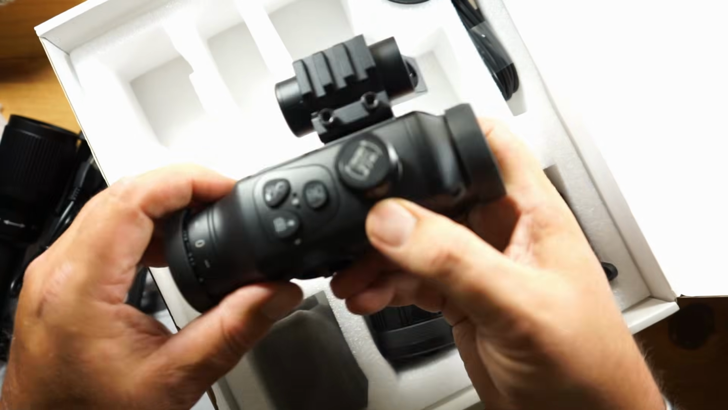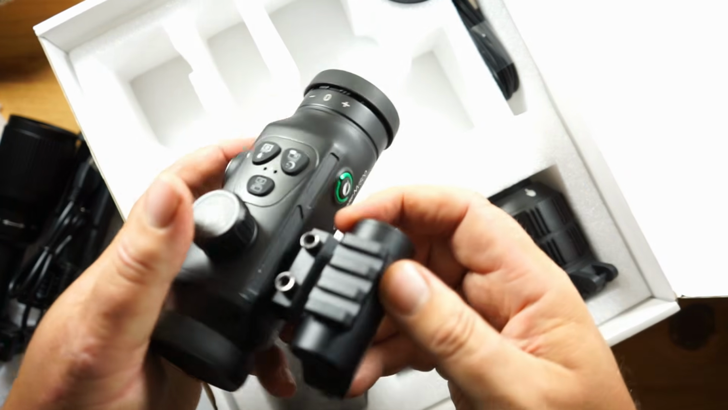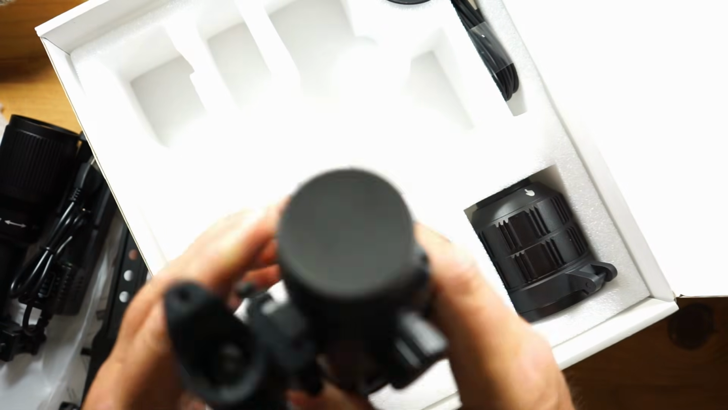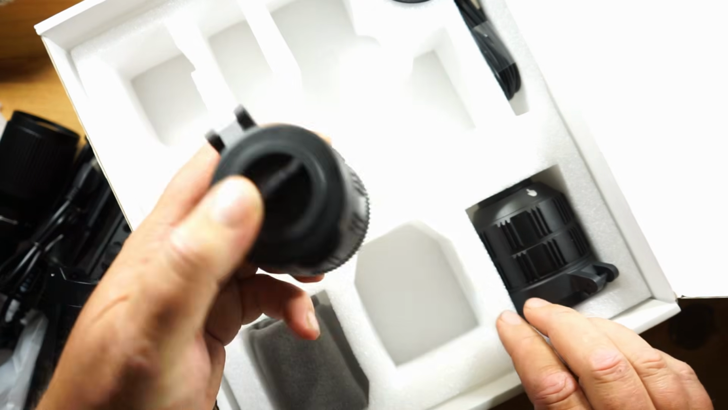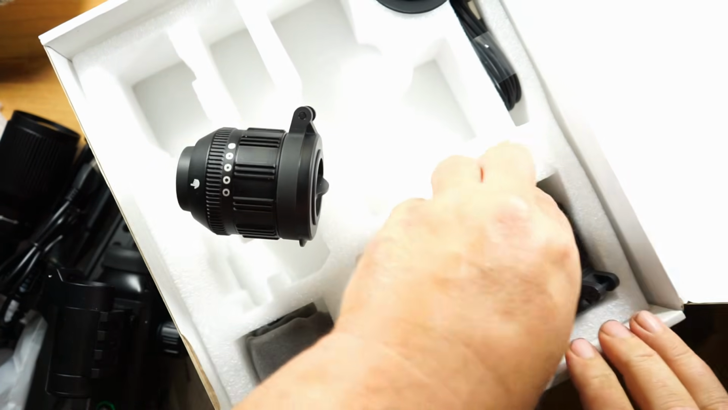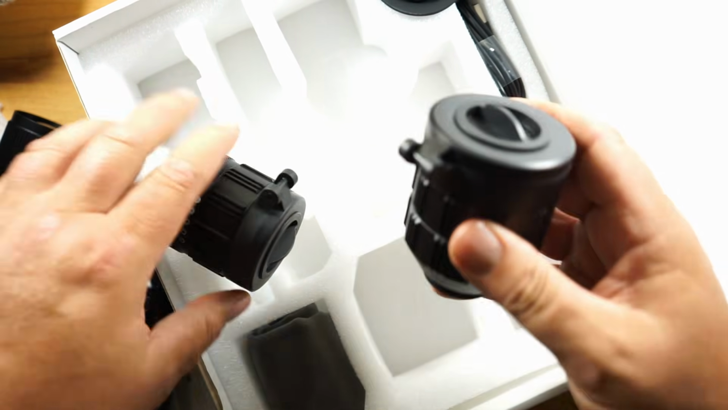The actual unit itself, absolutely fantastic quality. That's your range finder. It's got a ballistics calculator built into it. And as I said, interchangeable lenses. So we've got one lens there. So well packaged, can't get it out.